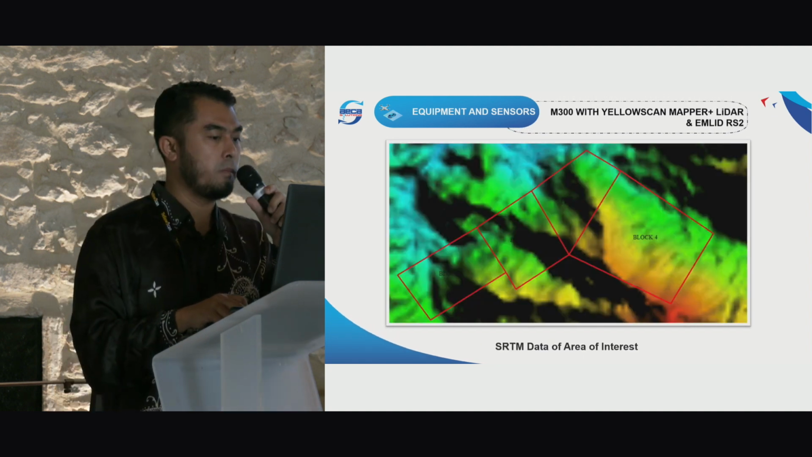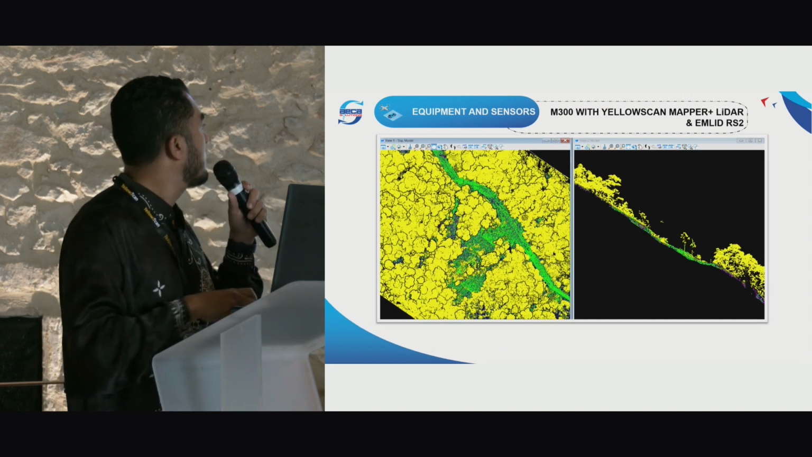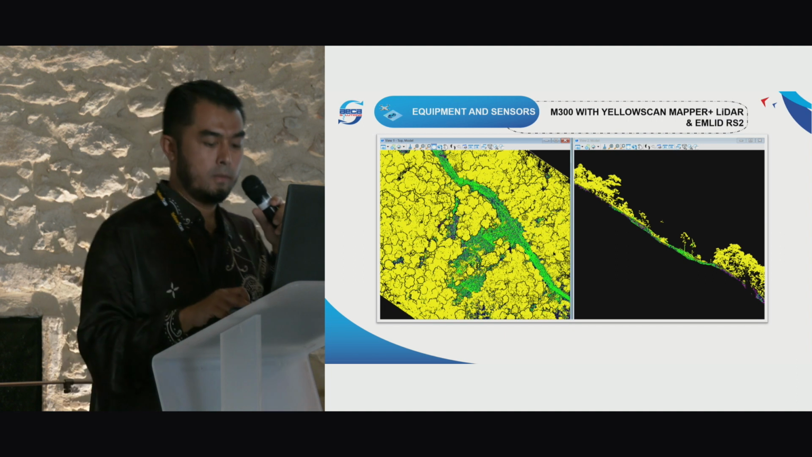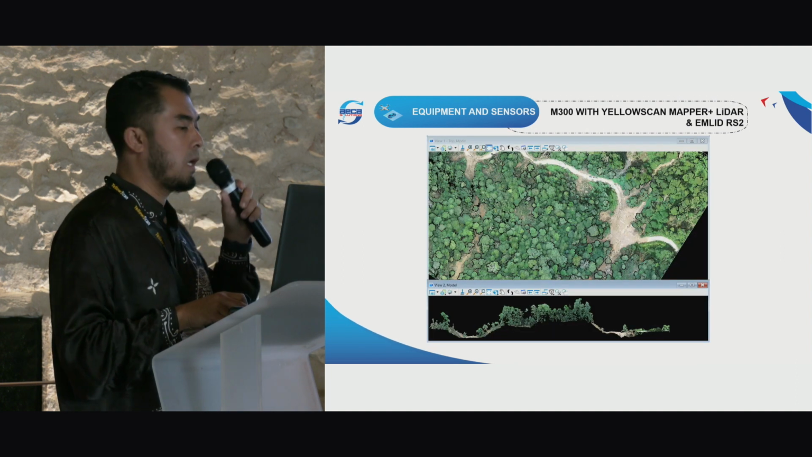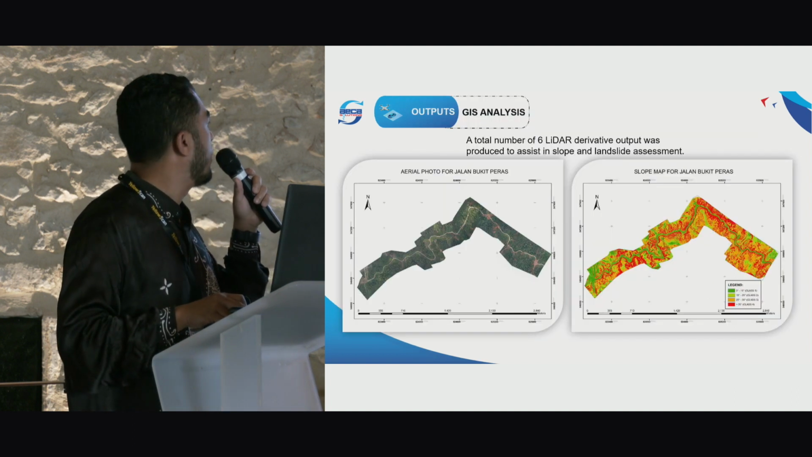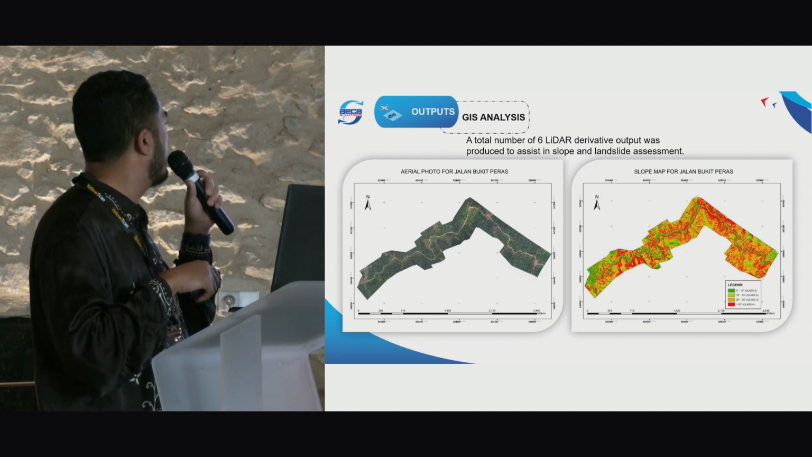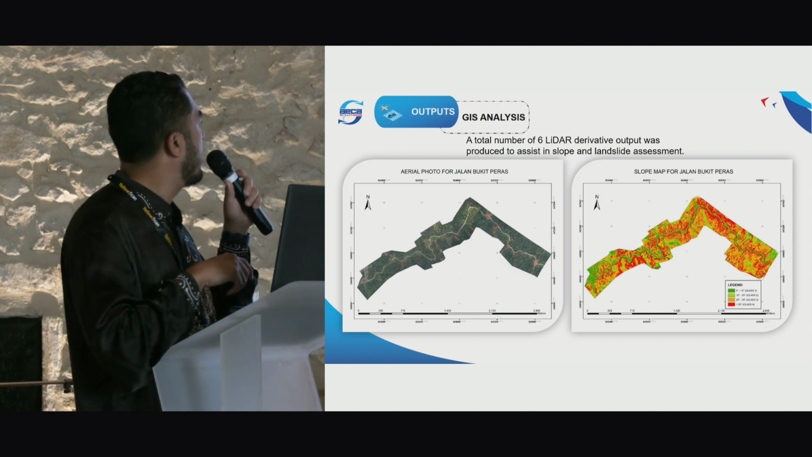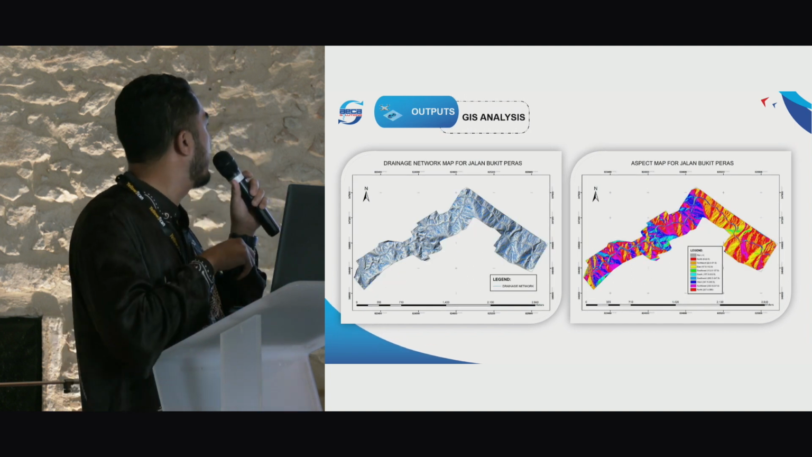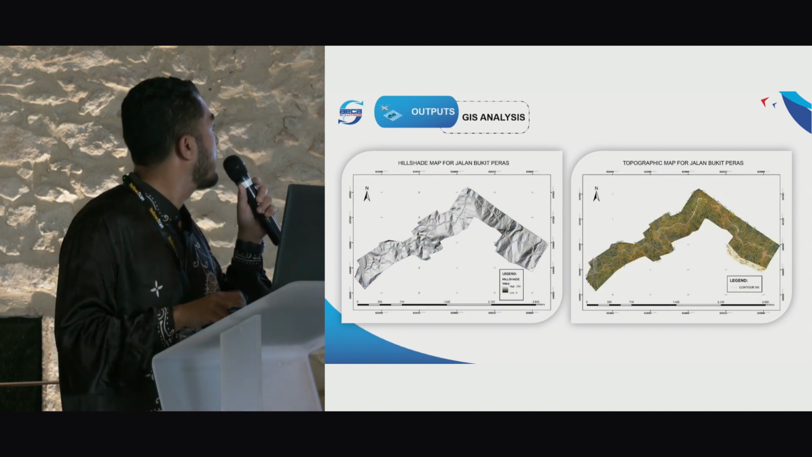This is the SRTM data of the area of interest, and this is the slope, and then the affected road, and colored point clouds. We also generated the analysis. You can see there's a lot of landslides that occurred along the road, and then hillshade and drainage network, and contour.